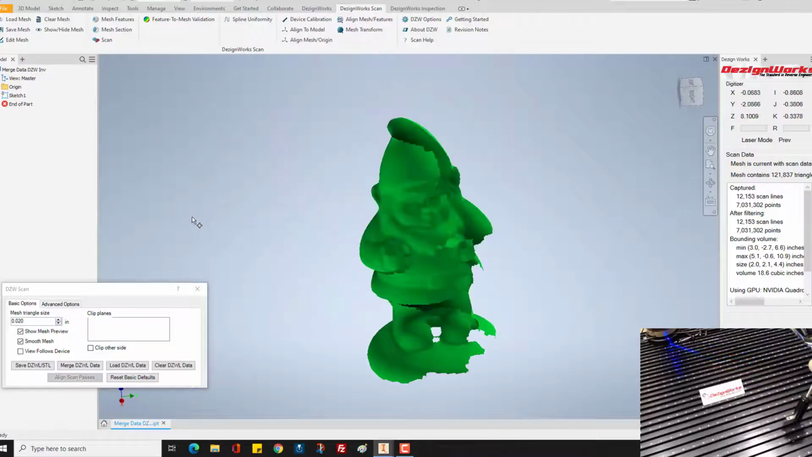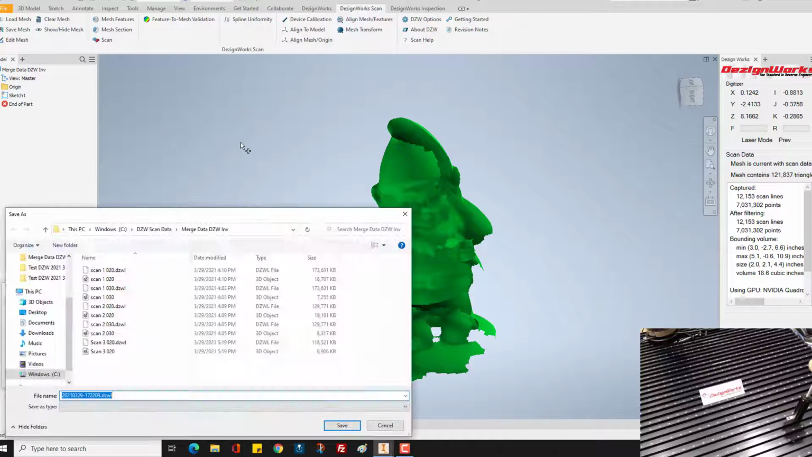So let's go ahead. We'll put the Faro down. Let's save this. And we know it's number 3. Sometimes I'll just click on this and then I'll just change this number. Tell me the scan number. This is scan 4 at 20 thousandths.